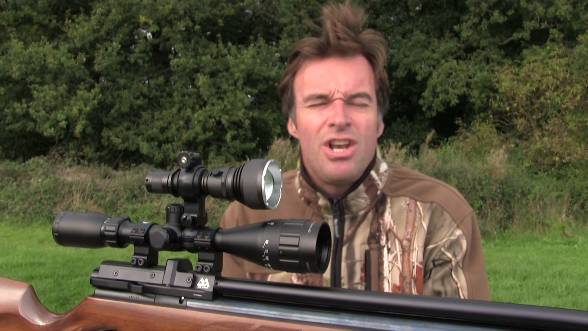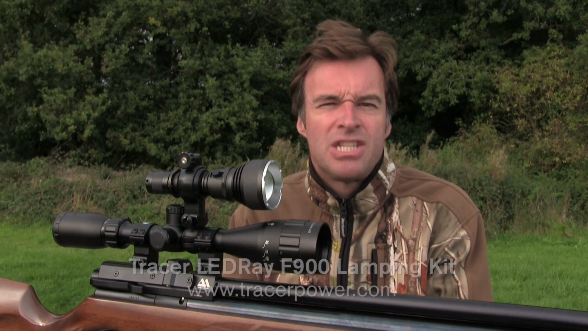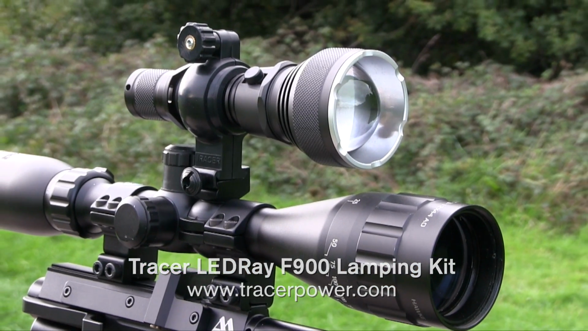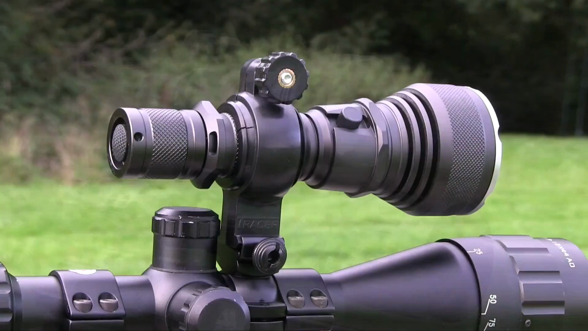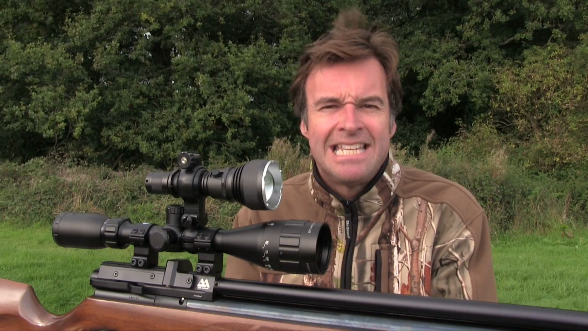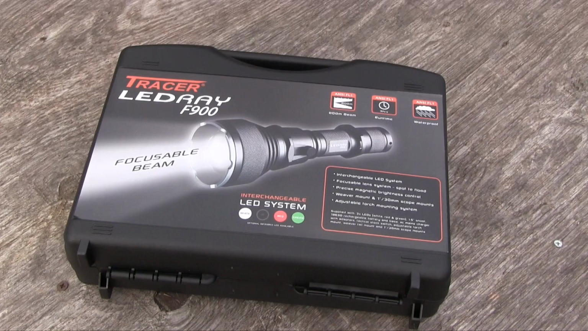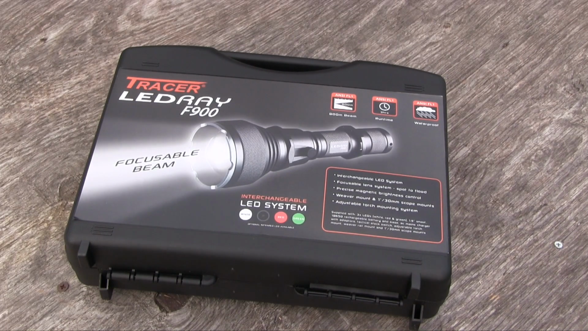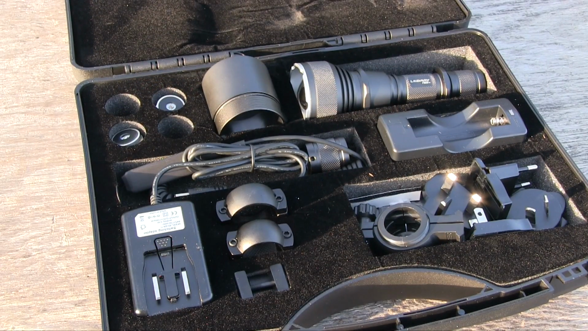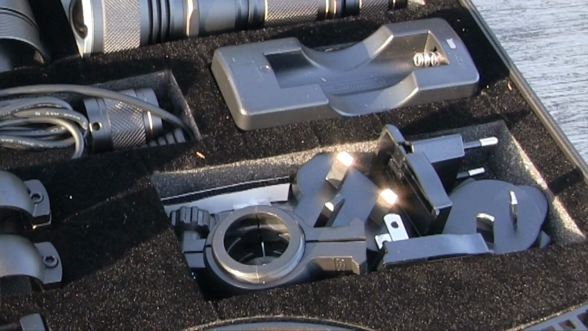We've got the Tracer LEDRay F900 multi-LED lamping kit on the bench this week. It costs £199.99 and includes just about everything you could want in an airgun lamping kit, including the option to add an infrared LED if you want to use it with night vision. It comes in a tough foam-lined plastic carry case that contains the lamp, mounts, battery and charging gear, plus some very handy extras that we'll take a closer look at in a moment.